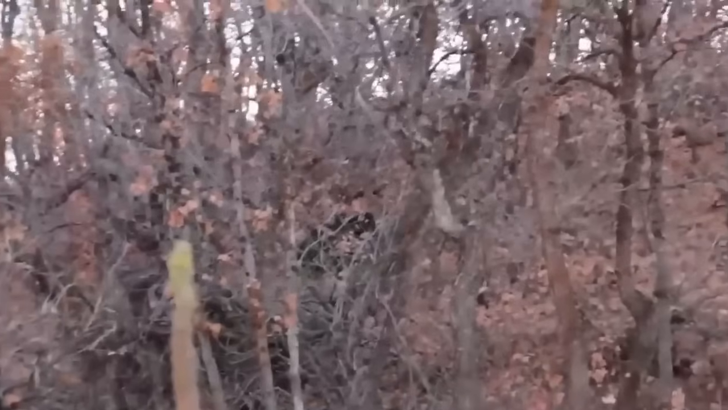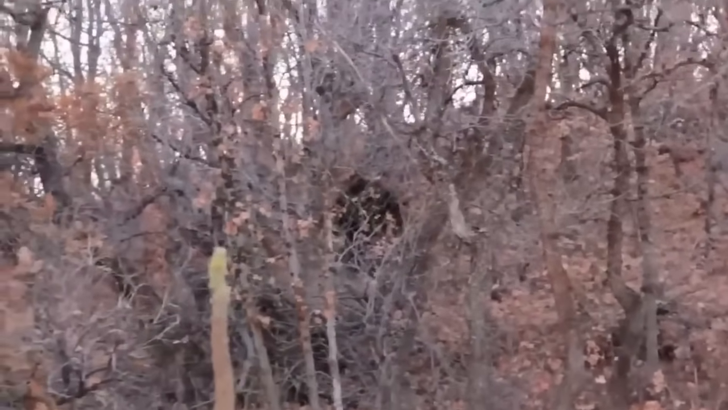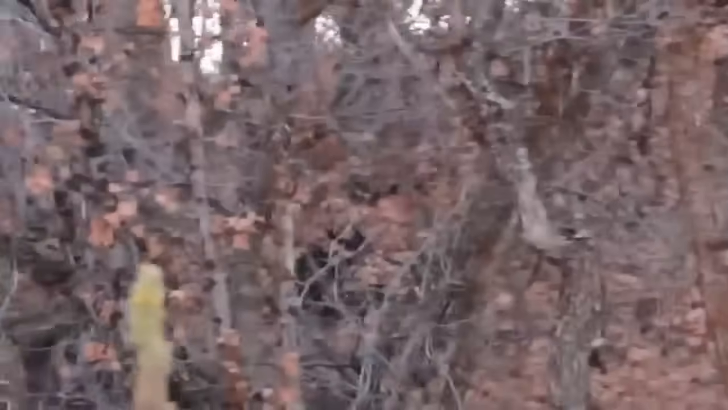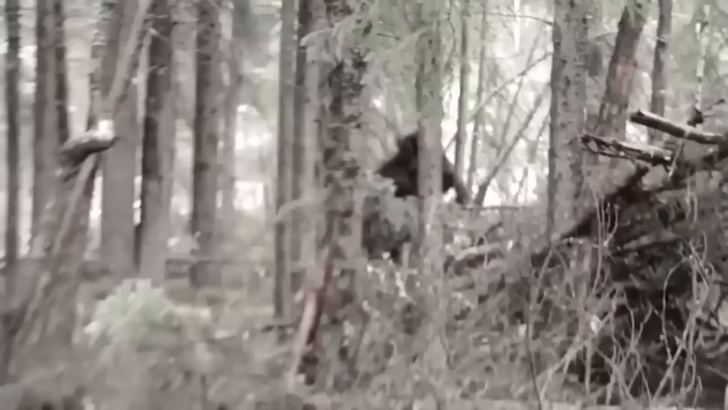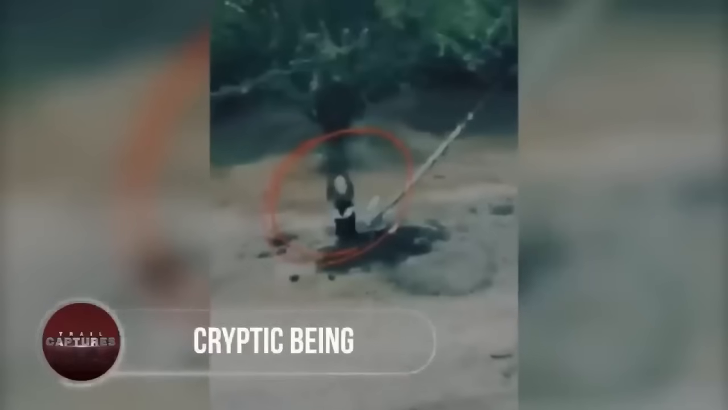At first, they took it as a bear, but it was all until the dark creature stood up. With its dark body and giant features, it looked right at them and tried to get close. Fortunately, they both managed to escape, leaving their tent, in fact, everything, behind. Many speculated it to be a huge bear, but according to those guys, it was an actual Bigfoot. Cryptic being.